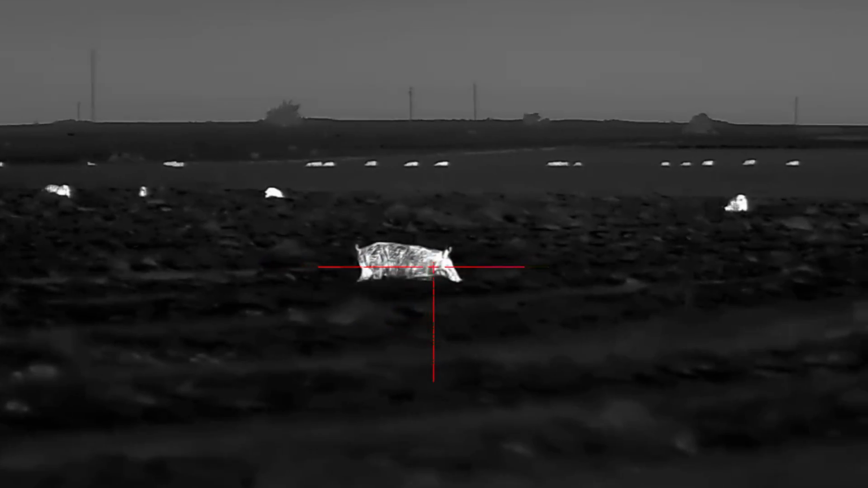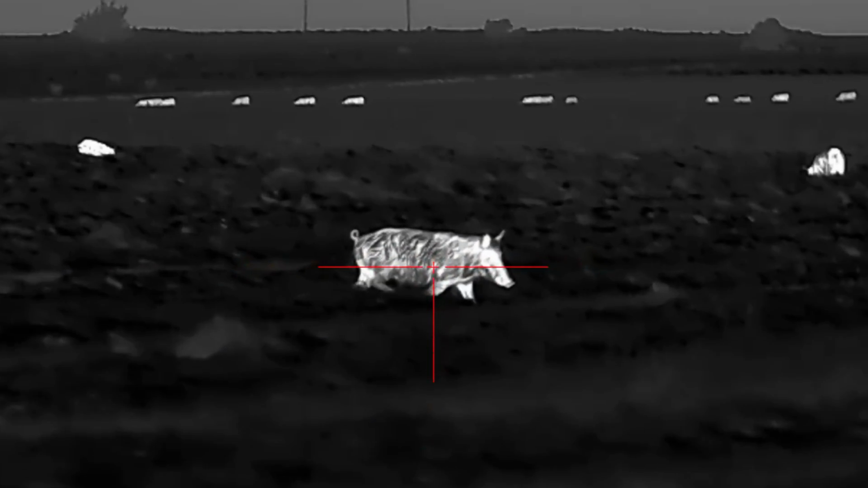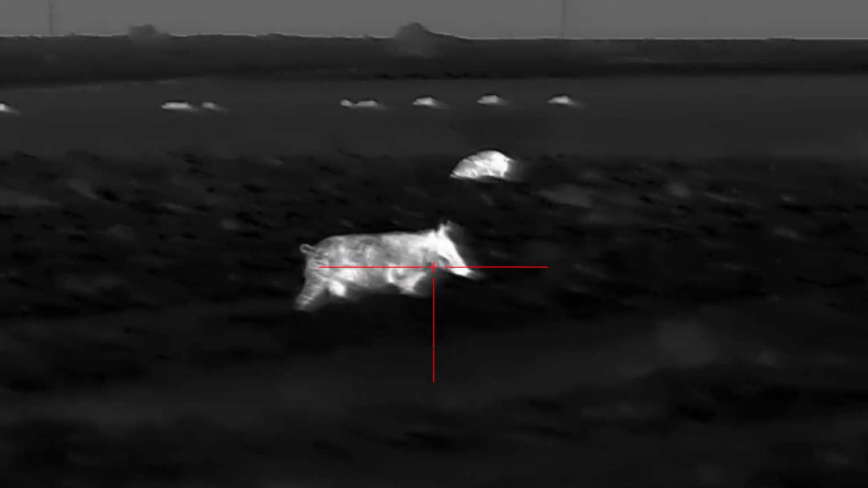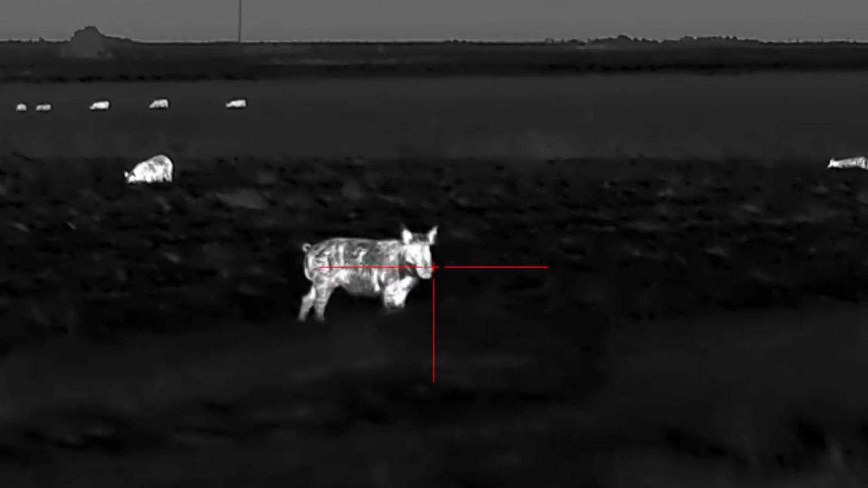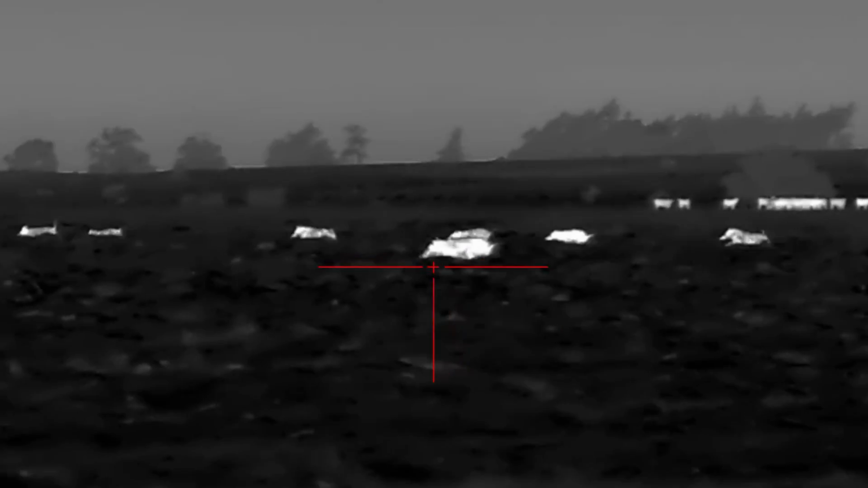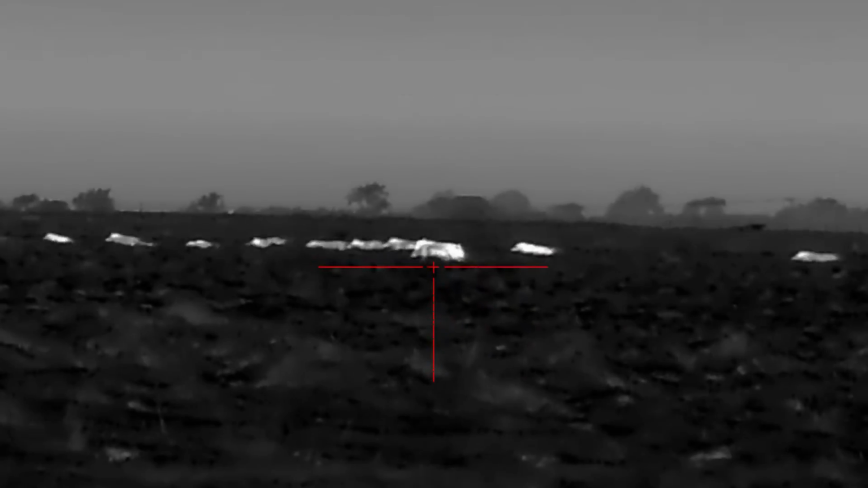That 6.5 PRC out of the Seekins Havoc Element just hammered that hog, put him down, and then I had 3 total rounds in the gun, so I had 2 more shots, picked out another hog, a big one that was running, and it ended up being a 250 yard shot. We ranged it later, but hit him a couple times, had to do a reload from my pocket, reload the gun, shot him one more time.